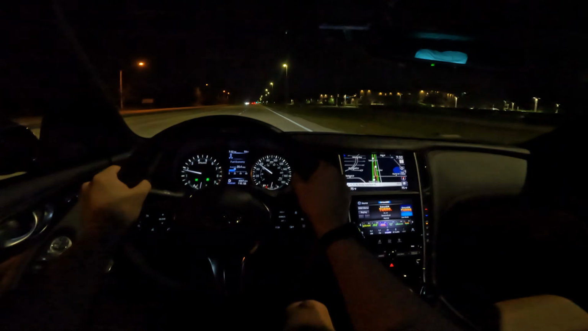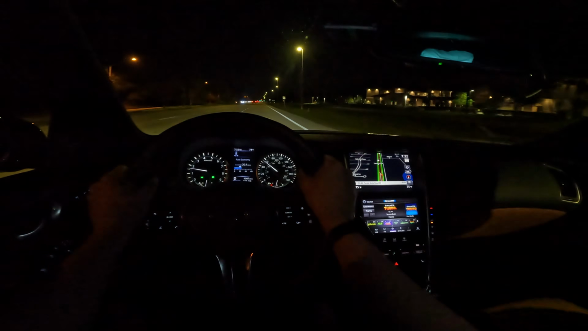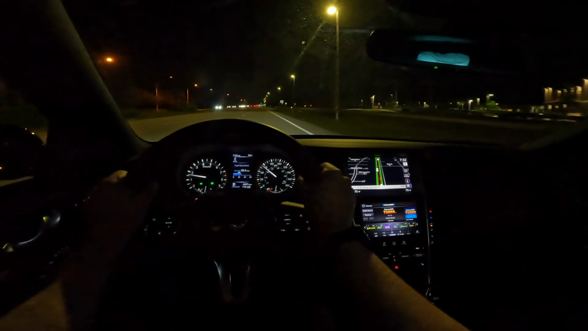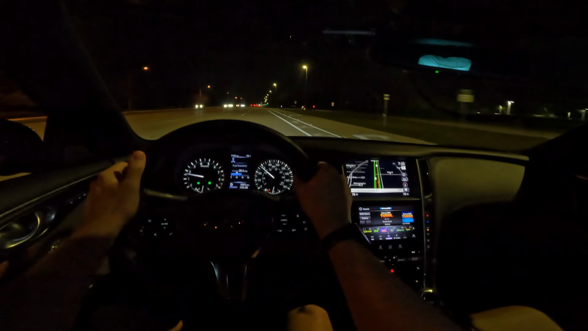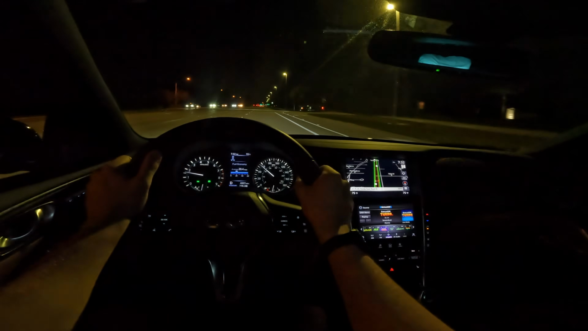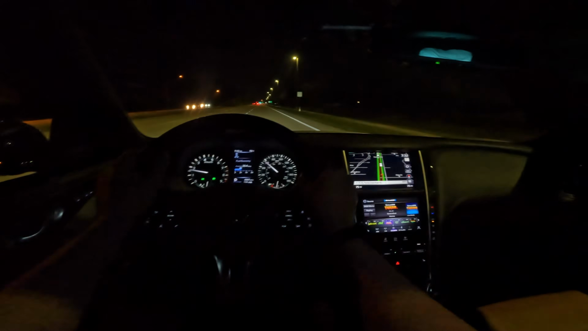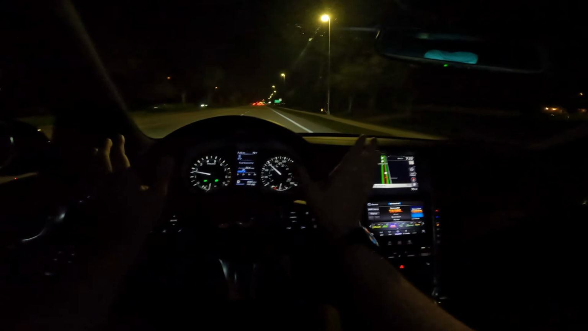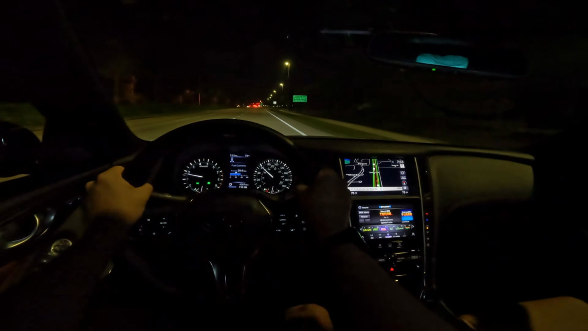Ride quality is not exactly plush in here. It's fairly harsh overall. It definitely feels more luxurious than, let's say, a Camry or something like that. But when you're talking about a $50,000 luxury car, I feel like it should have a little bit more of a luxurious ride to it. It's got the sportiness down, but I would like it to have a little bit softer of a ride.